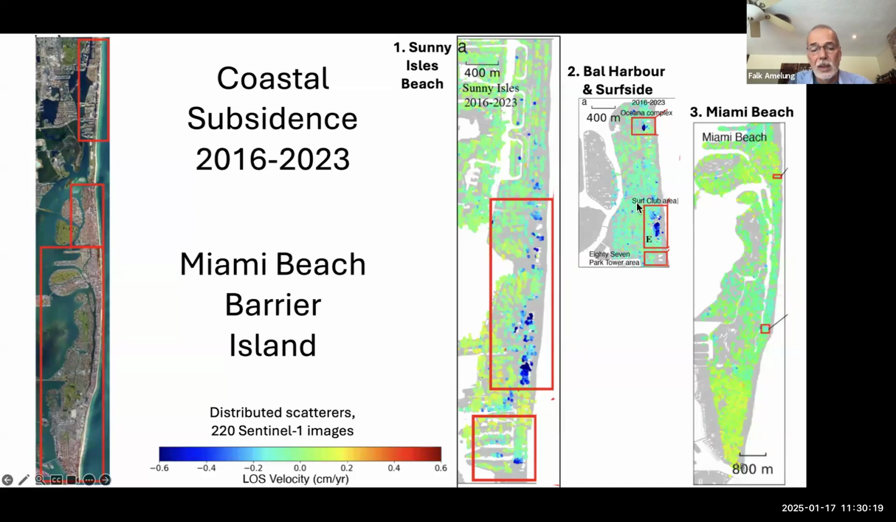blue dots, and these blue dots indicate subsidence. Subsidence of up to 0.6 centimeters per year, not very much. We are having 7 years of data, so the maximum that we saw somewhere is 8 centimeters of displacement with this satellite. So the blue dots, we have them in Sunny Isles Beach, here strong blue dots, then in Bal Harbour and Surfside. In Surfside, the collapse happened down here, but really a strong blue dot area, subsidence hotspot, is